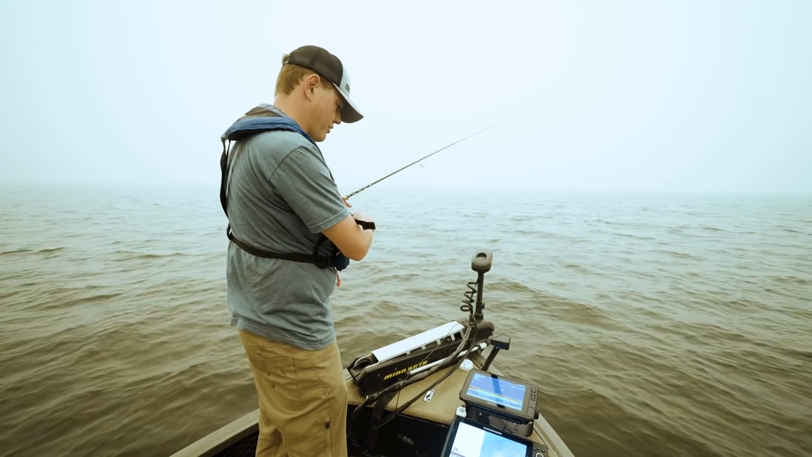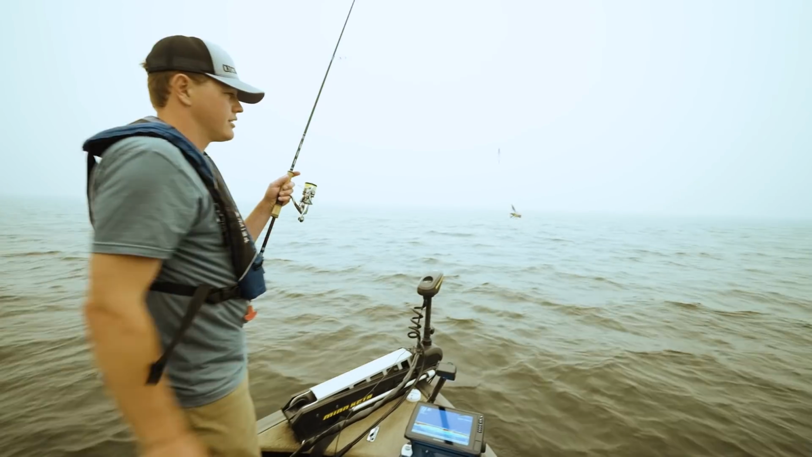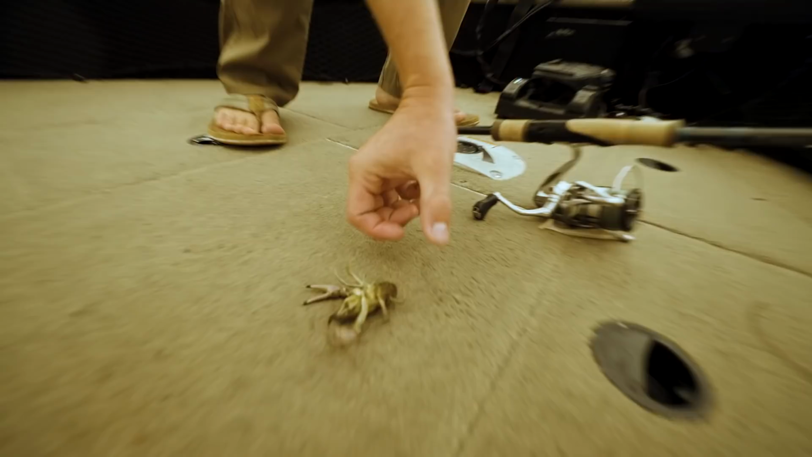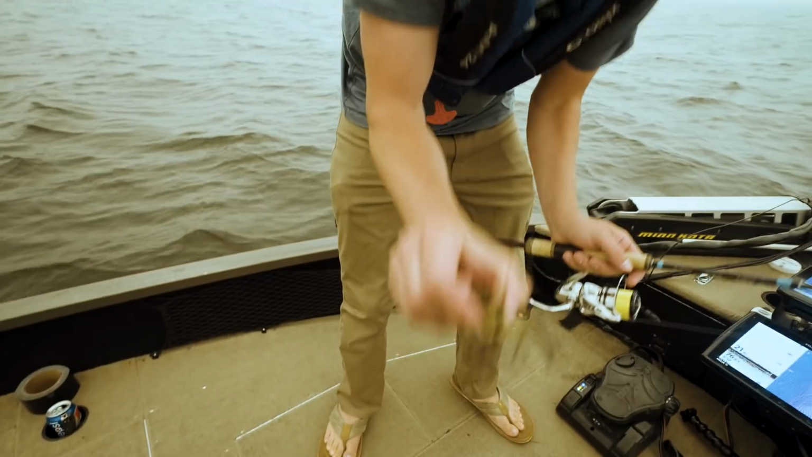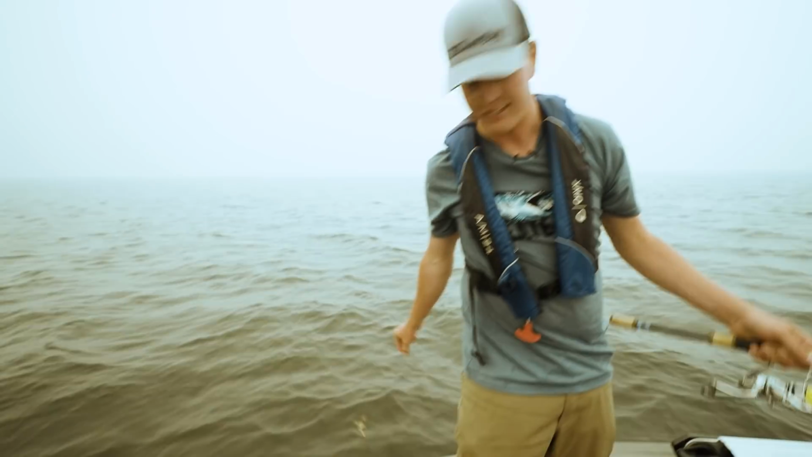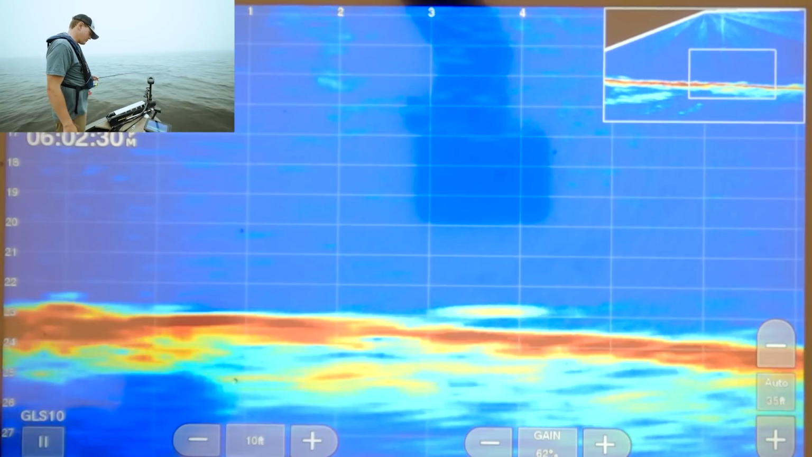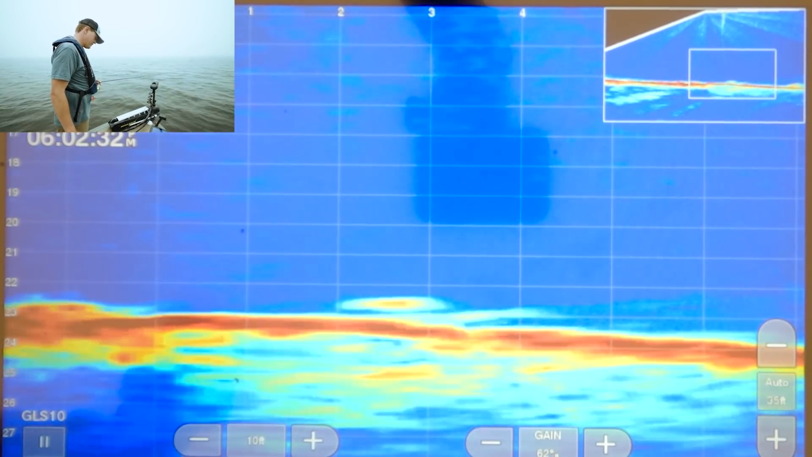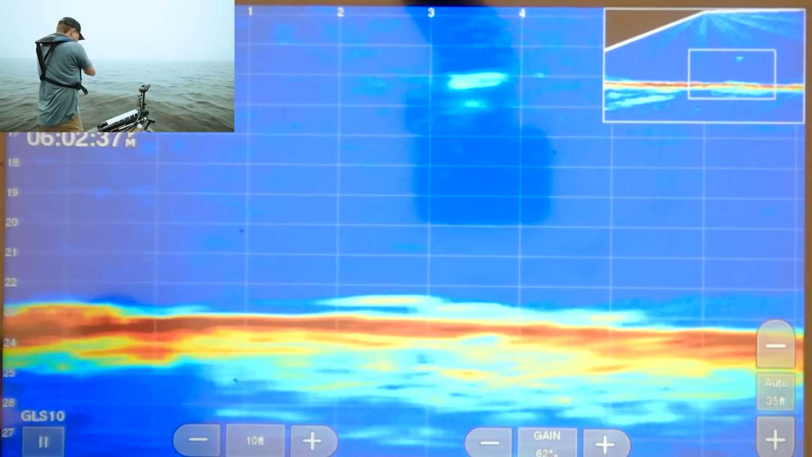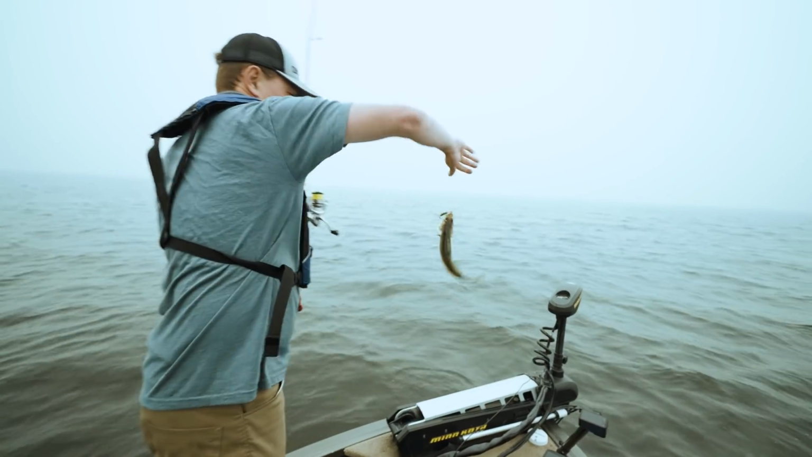There's a crayfish on my weight. You guys ready for this? Talk about sensitive rods these days. Anyways. Oh, he hit it. Wow. Oh, wow. We're on the eaters.